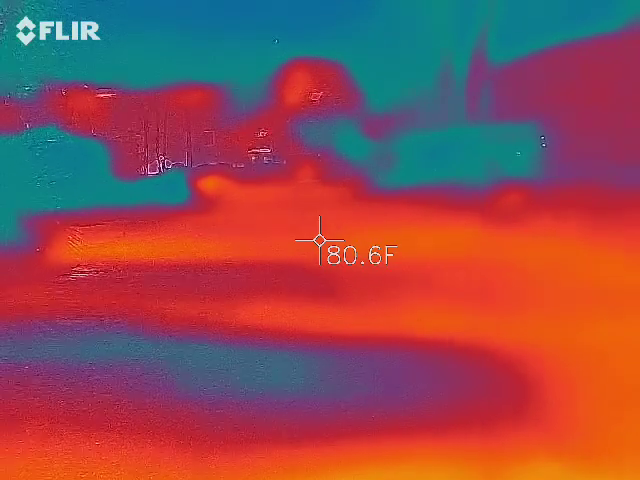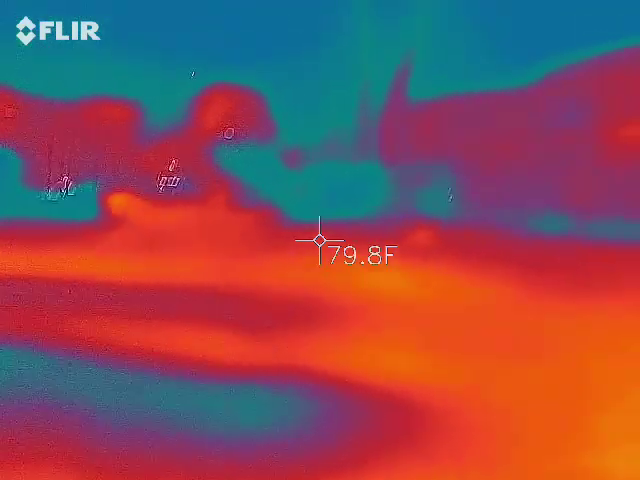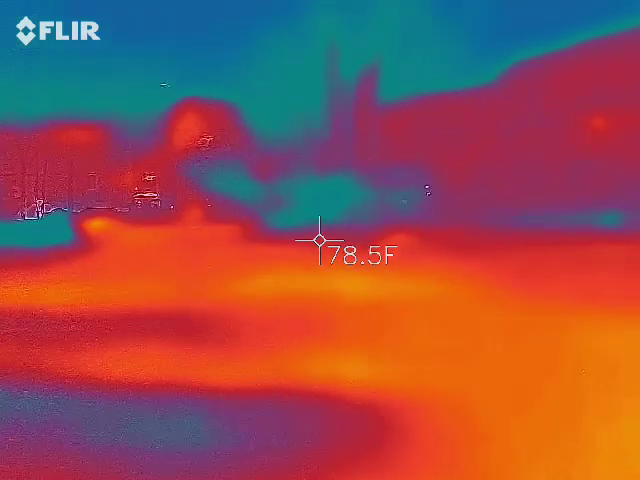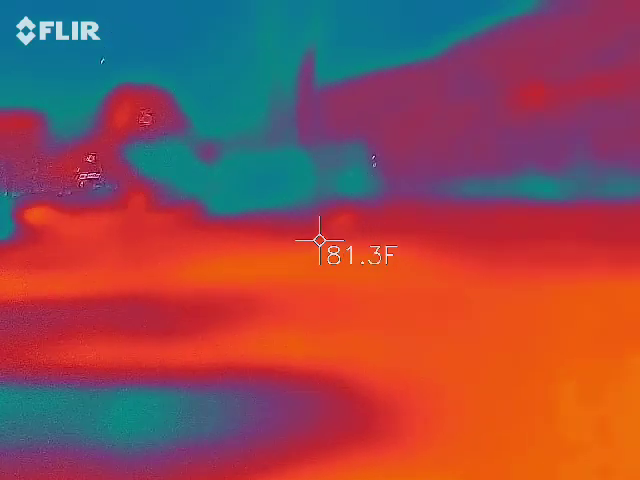Do you see how there's little black dots that went by? Like there was always a person in view. I've sent this off to firemen, and they can't explain it either, because a car would be on the other side of the street, too far away for it to be that close to the wall. Okay. But really, that's what you're looking for.